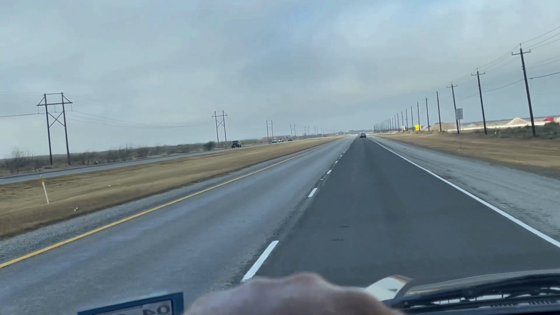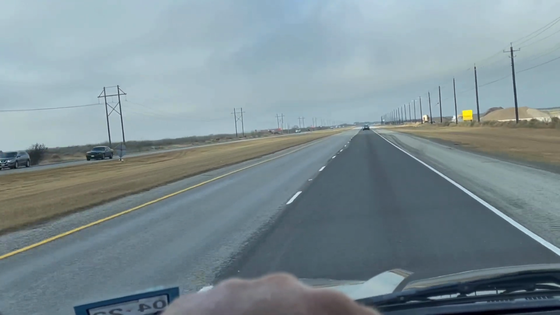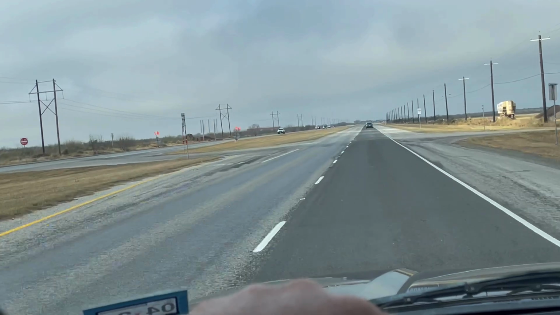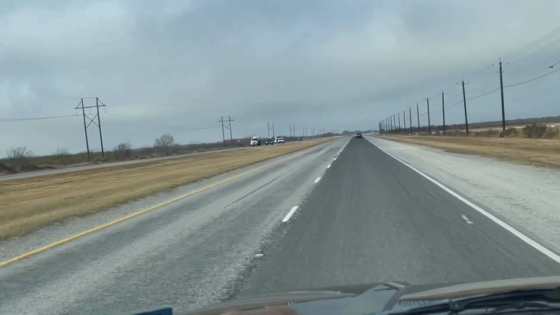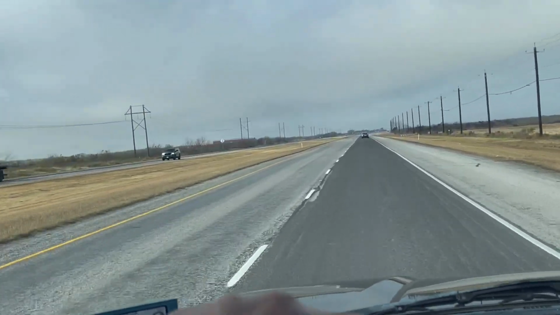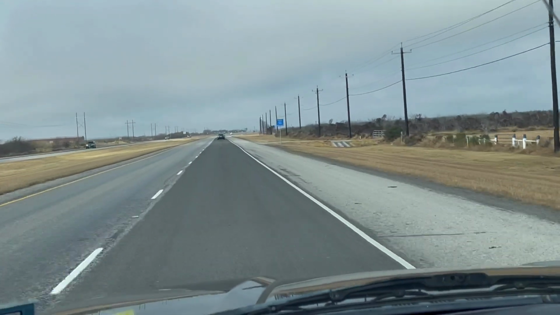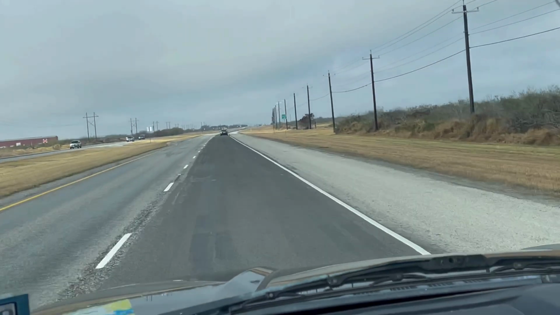Heading to Corpus. Gonna run a few errands, do a little bit of filming. I keep going off because there's just so much construction. When we hit this Gregory area, we will basically be in construction all the way to the places that we are going and all the way back until we come back to Gregory. The amount of progress in Corpus is astounding.